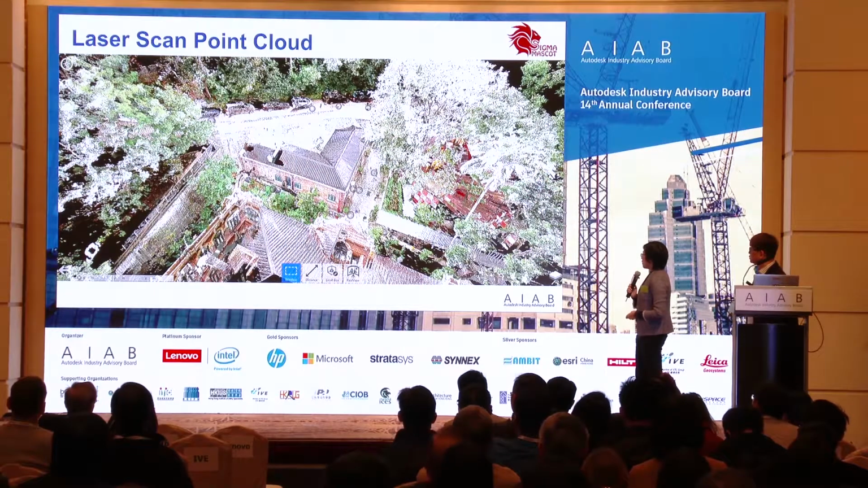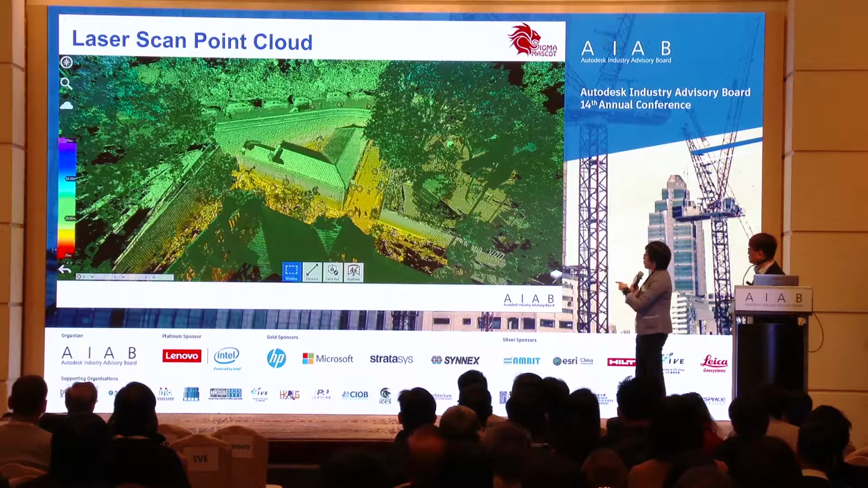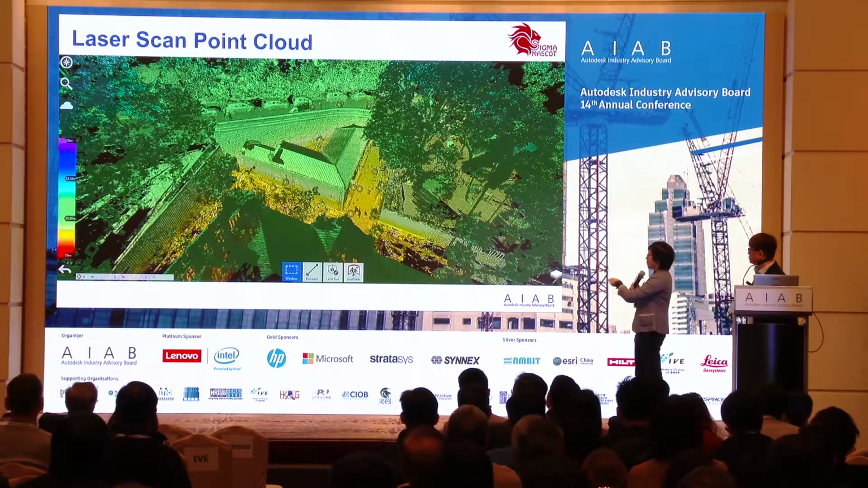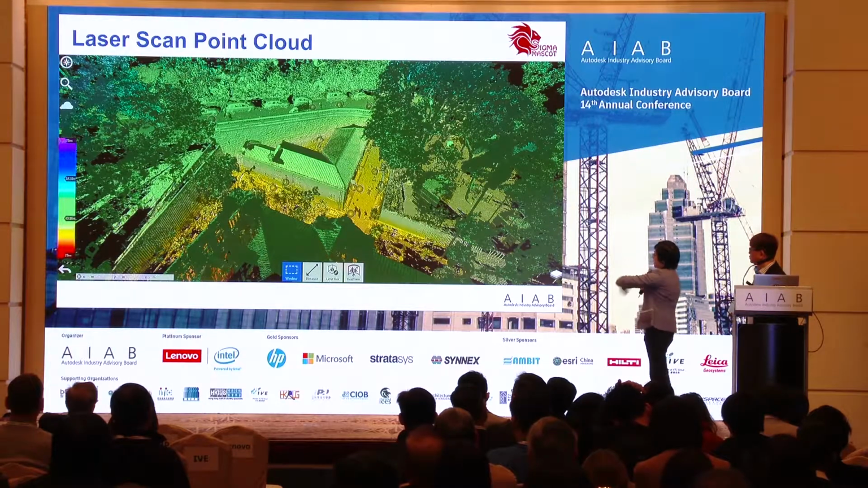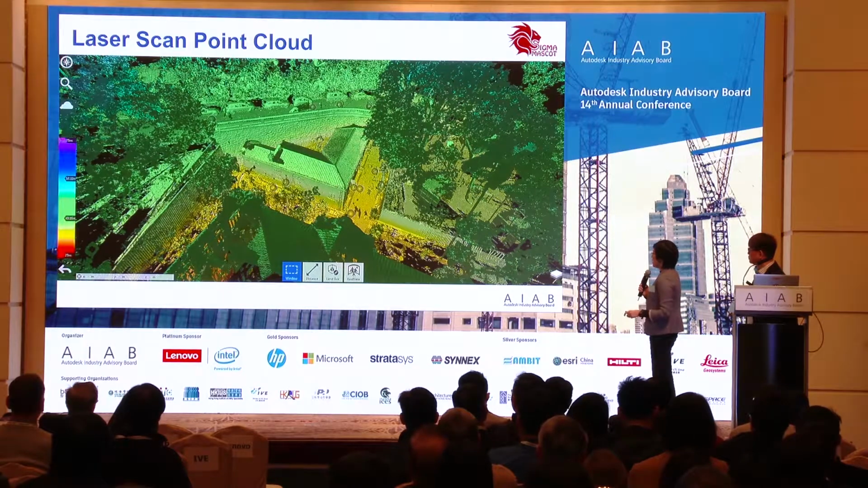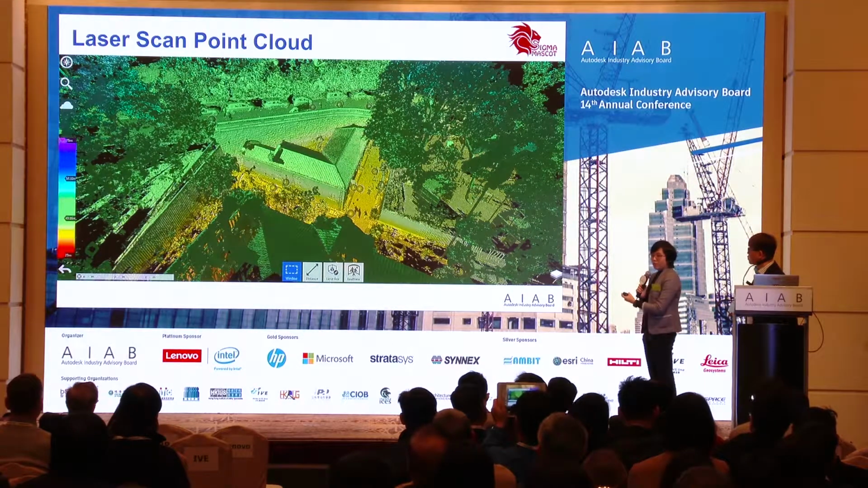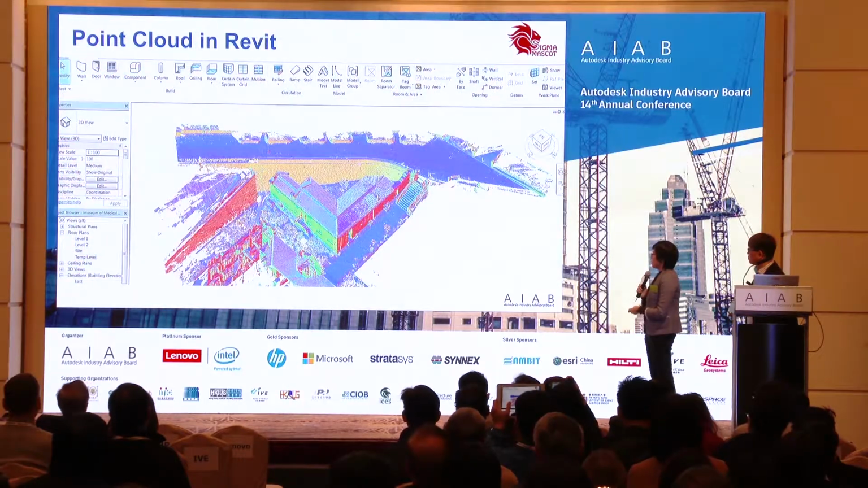Okay, the top view of the site. And then you can see that when I put it into Recap, because when we scan this site, there are so many noises. You can see so many trees or people around, so we have to clean up the point cloud in Recap and then put it into Revit here.